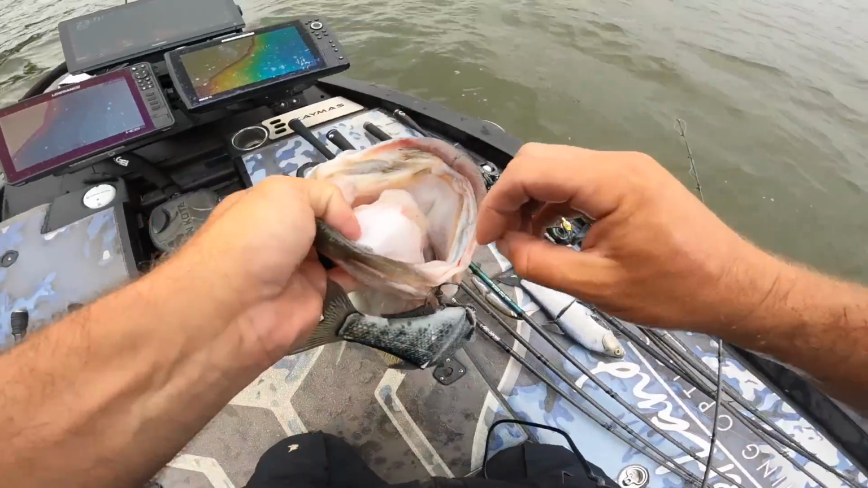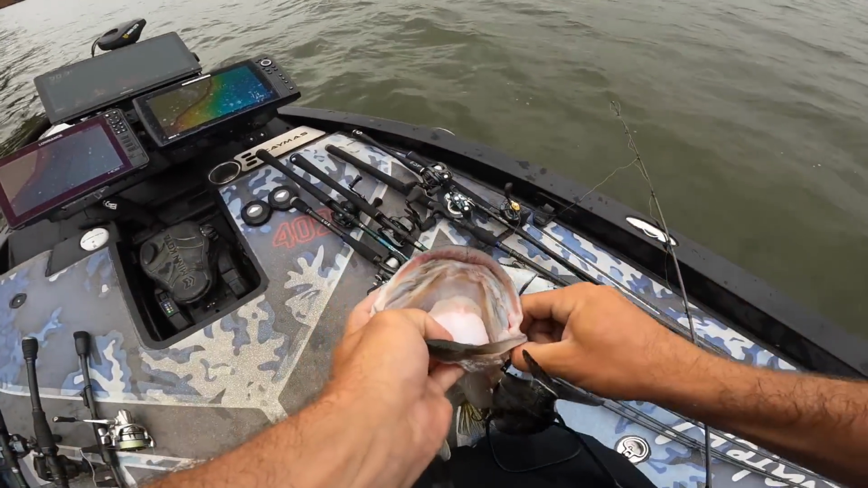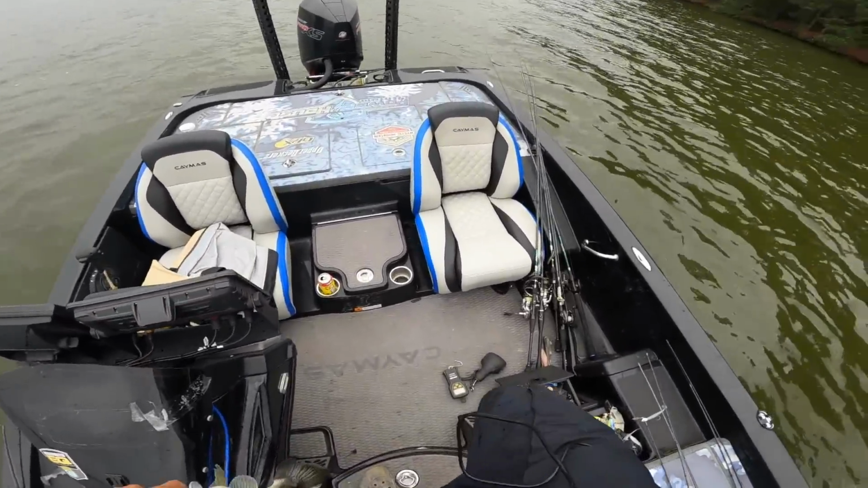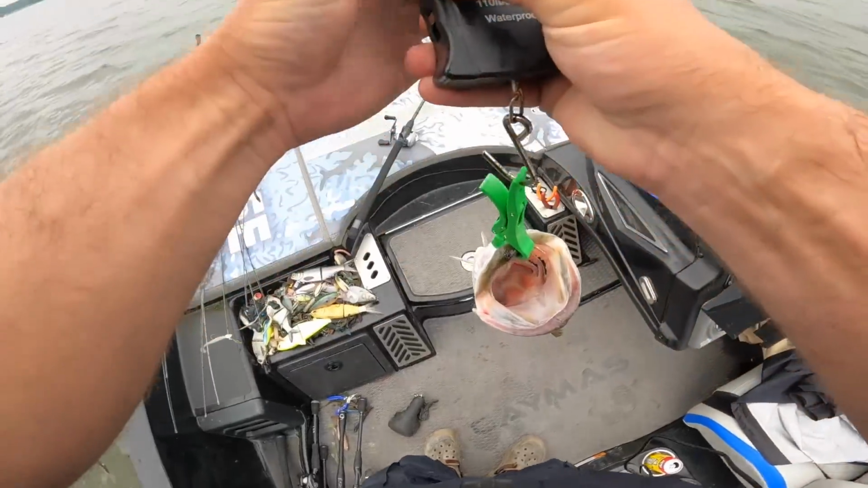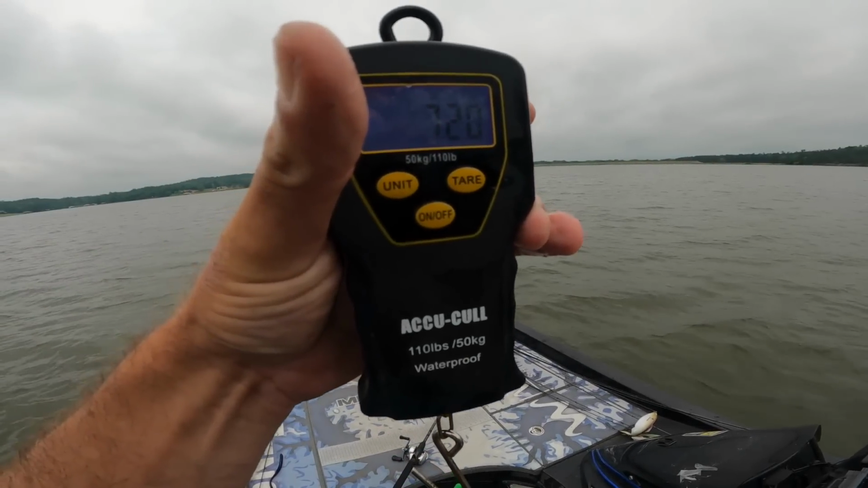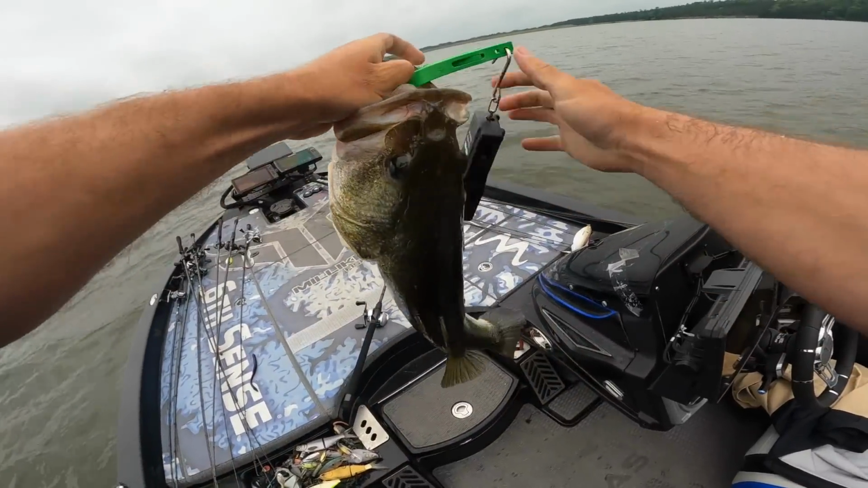Let's put her on the scale. She's probably closer to 9. She's probably 8 still. Look at that. Just a loose belly. Otherwise, she would be much heavier. Okay, let's see. I'm wrong again. 7/16. So we got two of those 7-pounders.